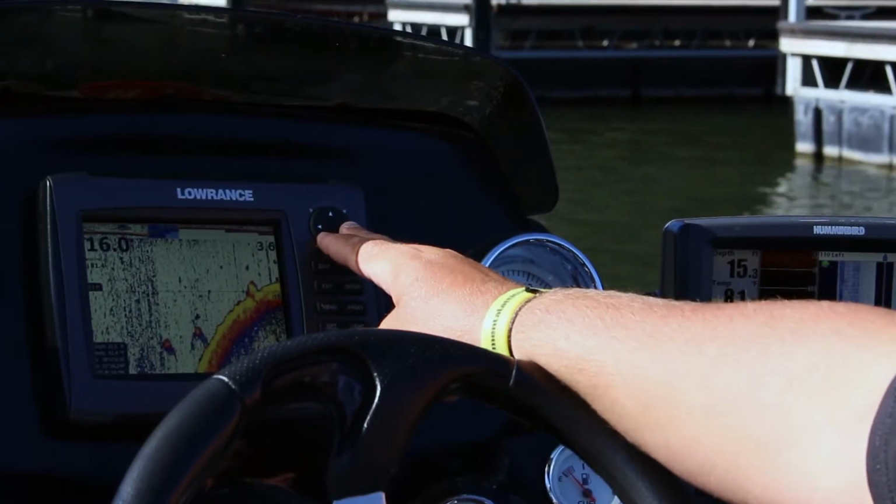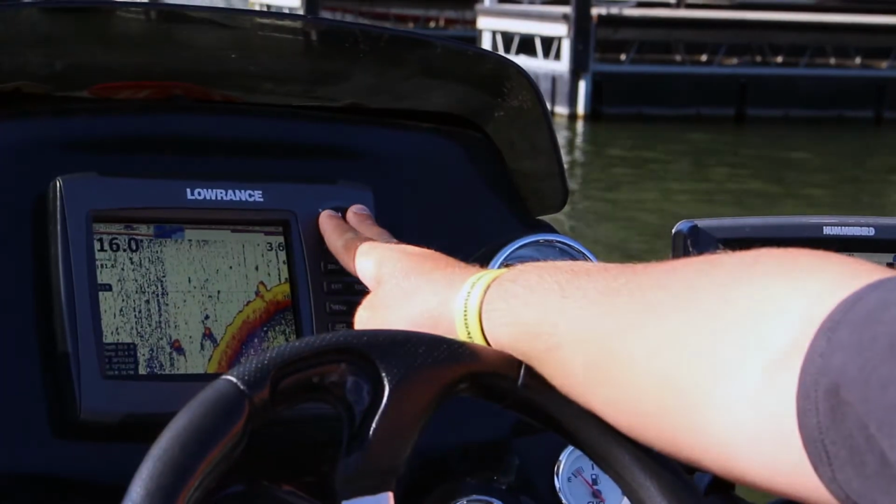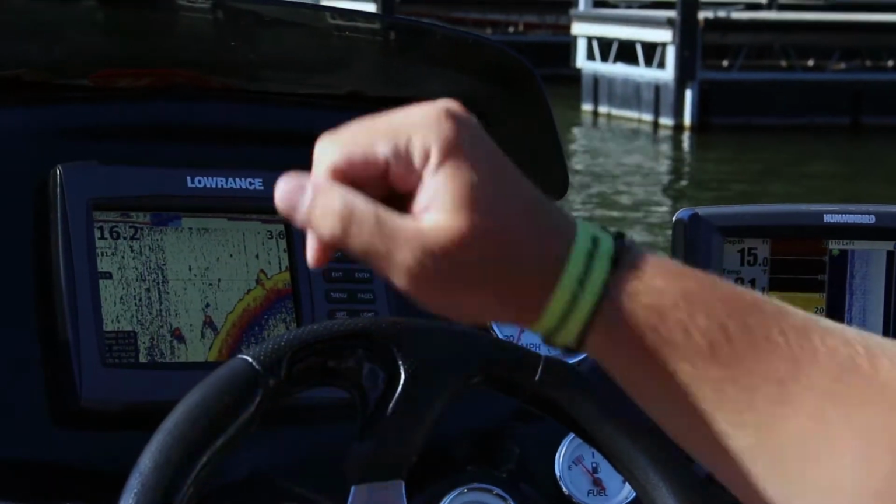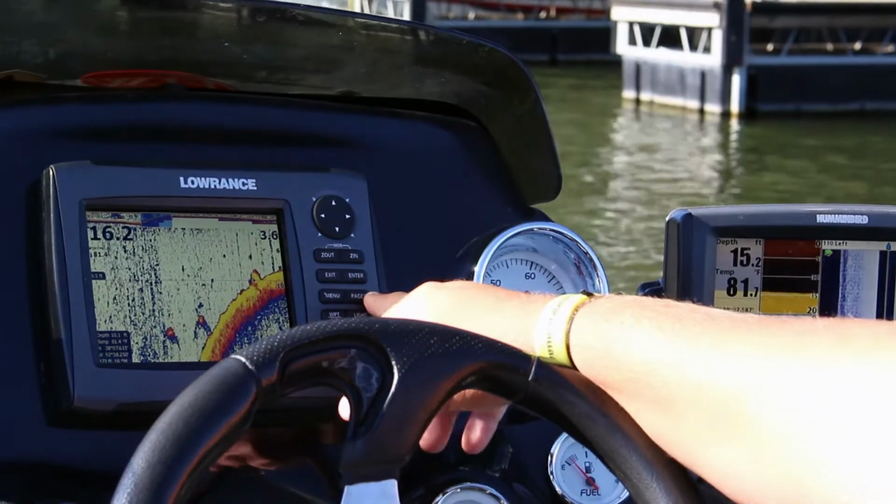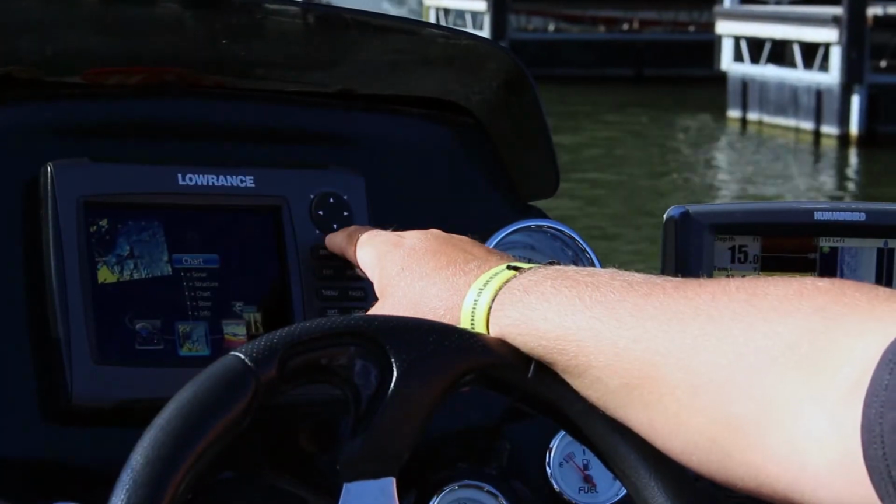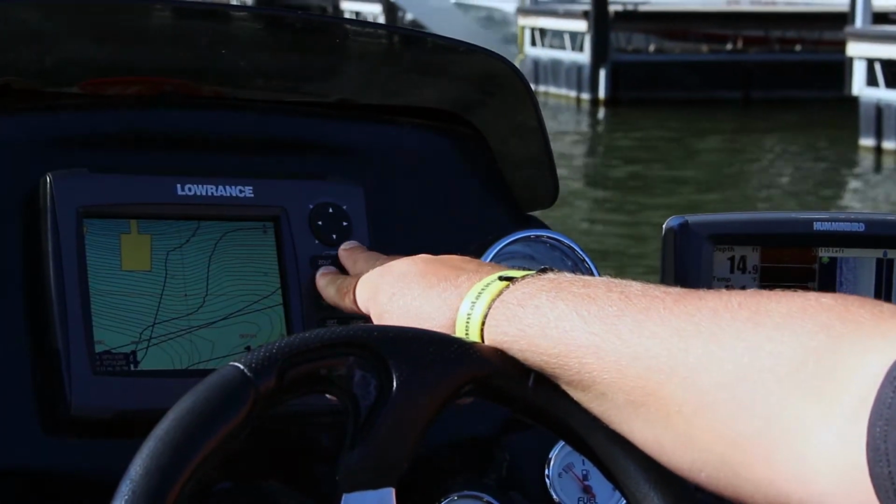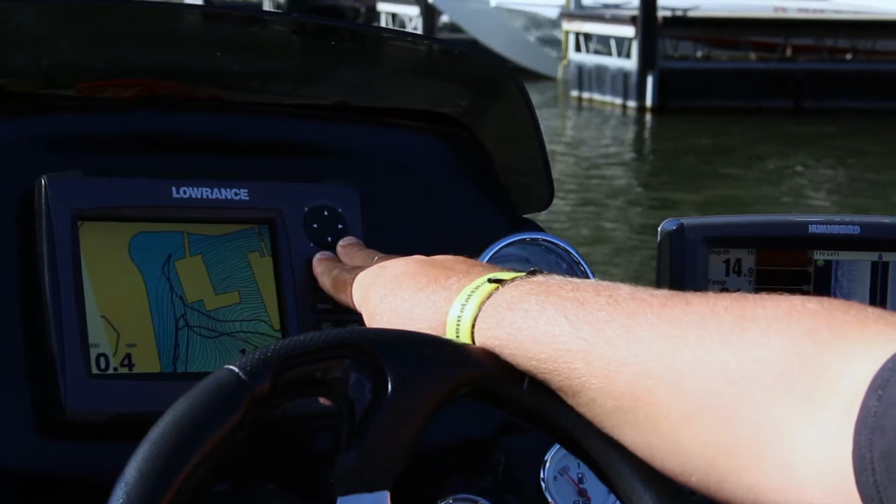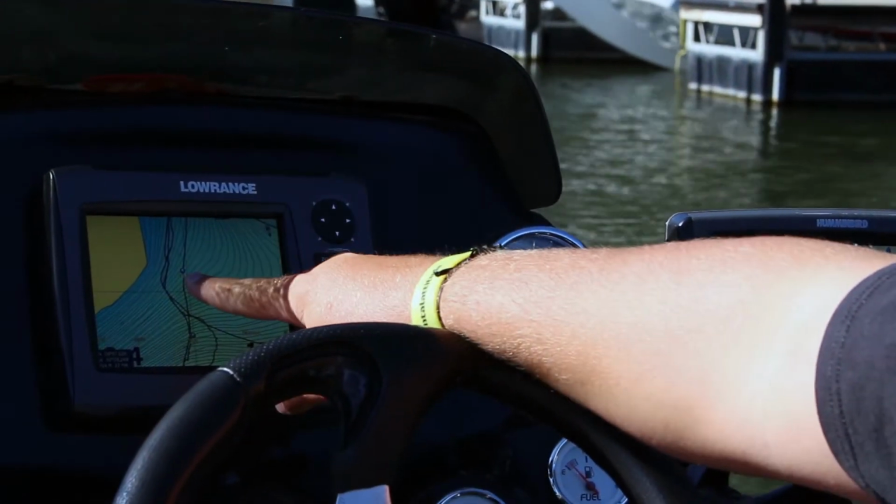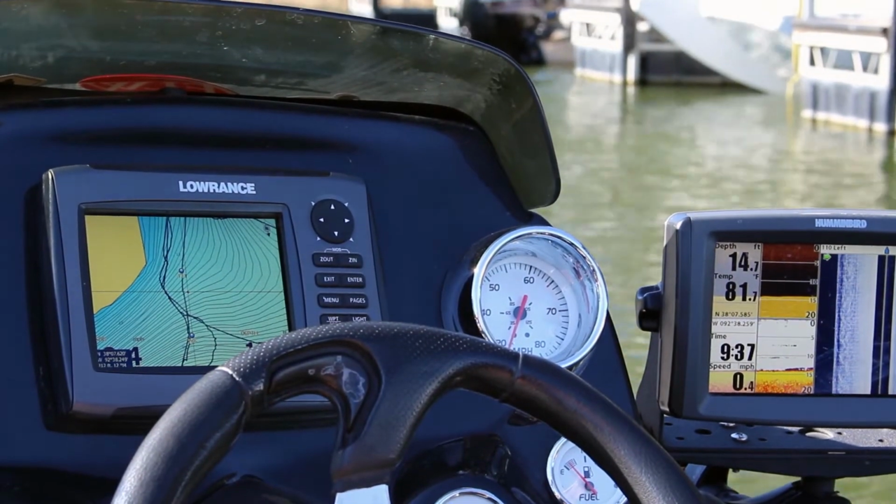So when you find a brush pile, if you have a GPS on your unit, you want to take your cursor and scroll right over to that, hit the waypoint button, and press enter. And then now we're going to go back to our chart. It's going to show you that the brush pile is right here. That's the blue dot, that's where your brush pile is, and that's where you want to go back and fish.